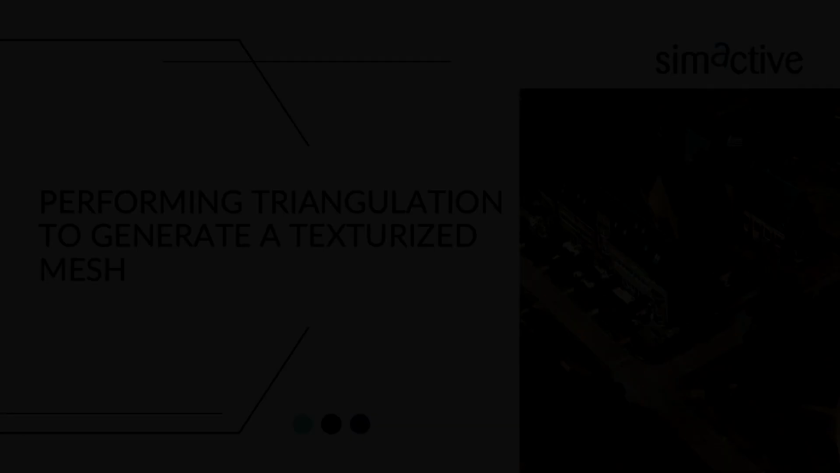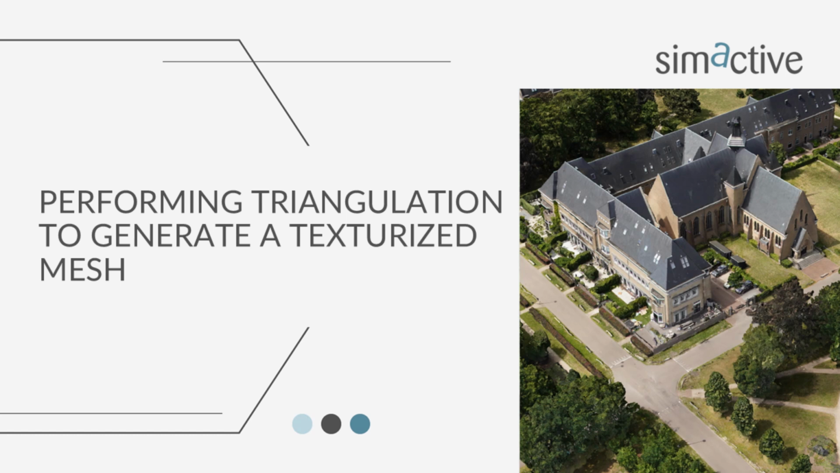Yeah. So it's not like we have robust LiDAR editing tools. That stuff gets done somewhere else because we don't create LiDAR, we create point clouds from imagery. The next thing we're going to chat about is performing aerial triangulation to generate a texturized mesh. There is a difference between doing it for a volume computation and doing it for a texturized mesh. So kind of explain to people what that might be.